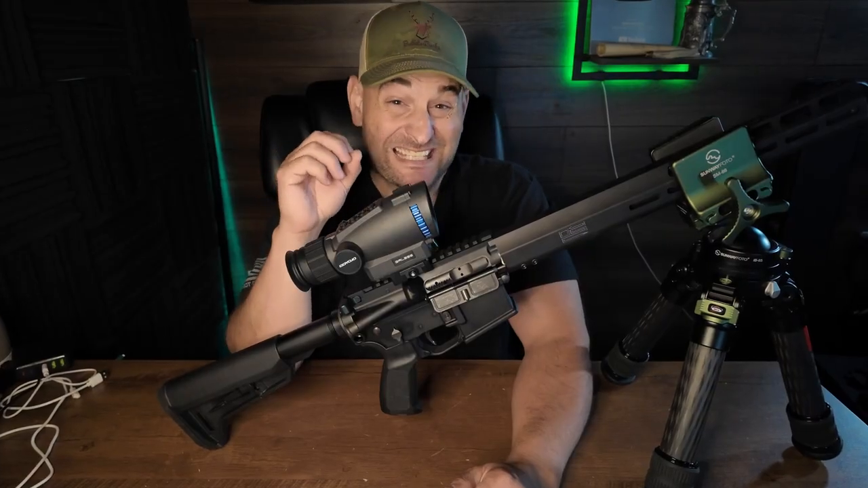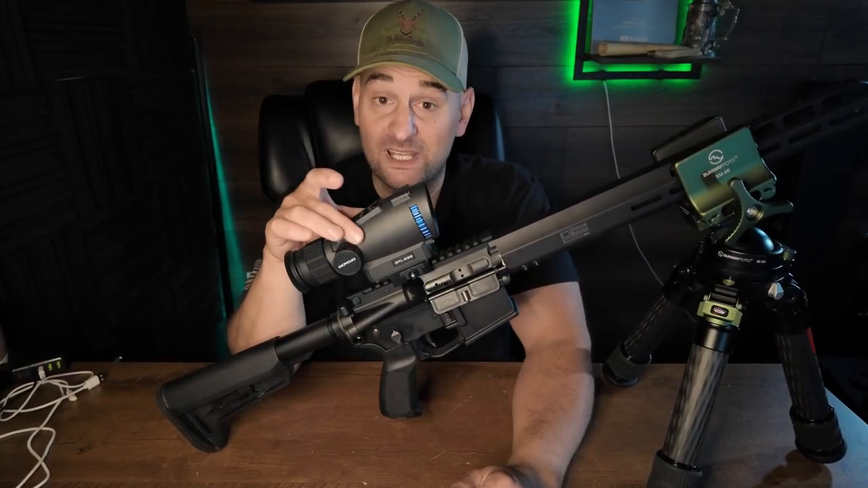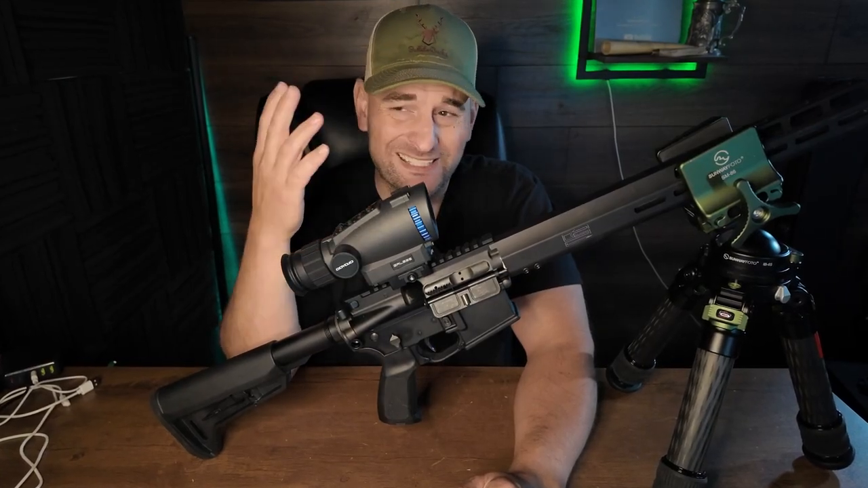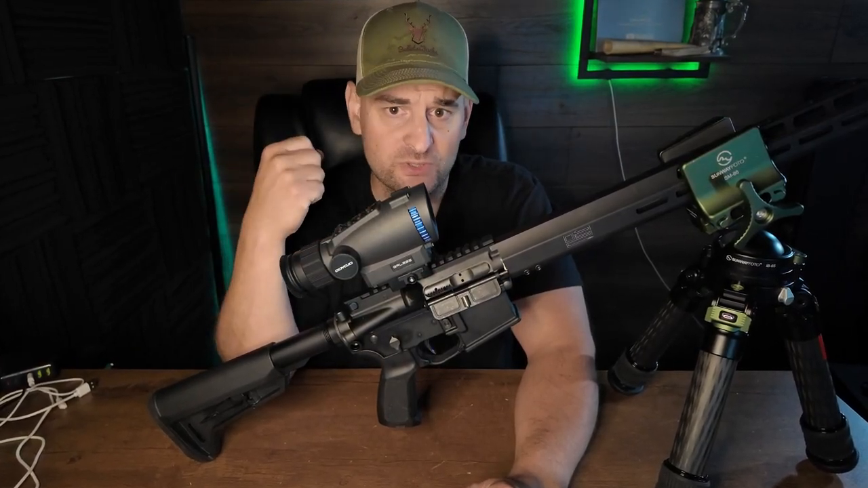The screen in here is a 1024 by 768 OLED full color screen. What I really like about the screen is that it's got a very nice contrast and bright, vivid colors. Also, it has a 6 to 8 hour battery life, so you get a lot of battery life out of this thermal. A lot of other thermals I have only get maybe 2 to 4 hours of usable battery life.